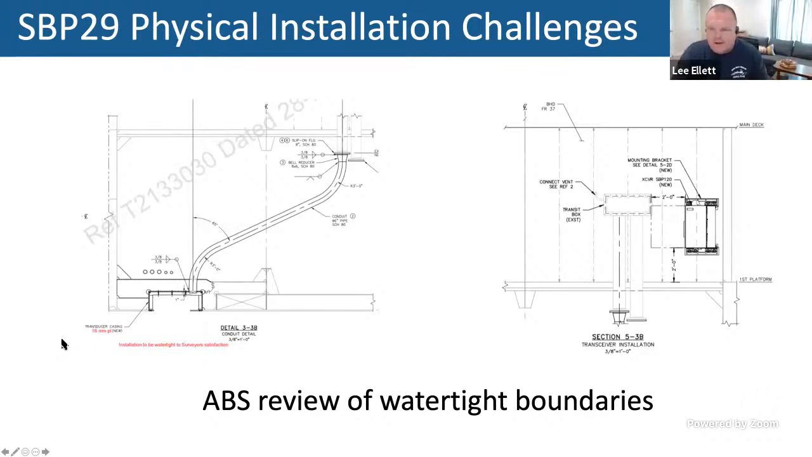Another issue that we had was the ABS review. We had some changes that surprised Gloston a little bit, and these were watertight boundaries. What ABS was saying is they wanted to see a watertight boundary at the top of the casing, and that's unusual.